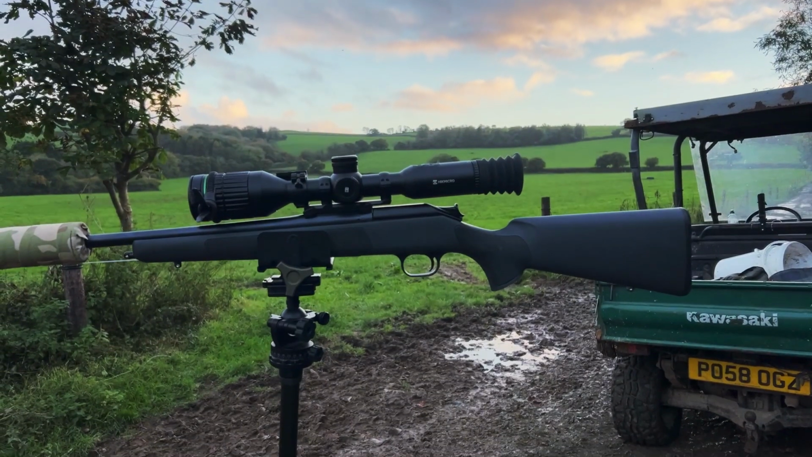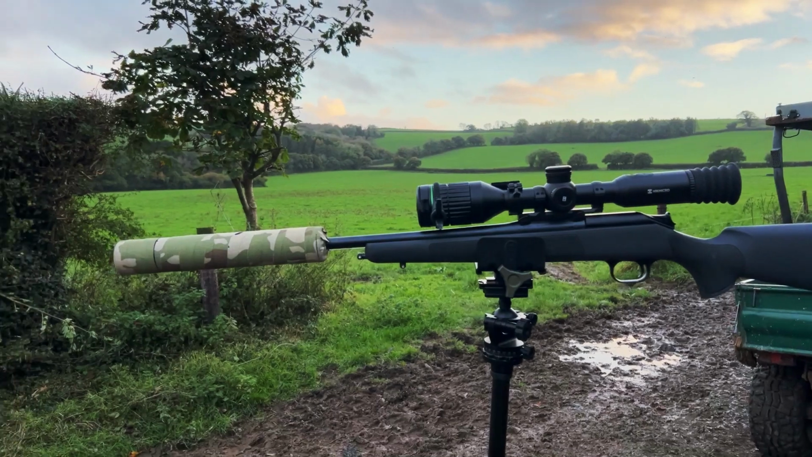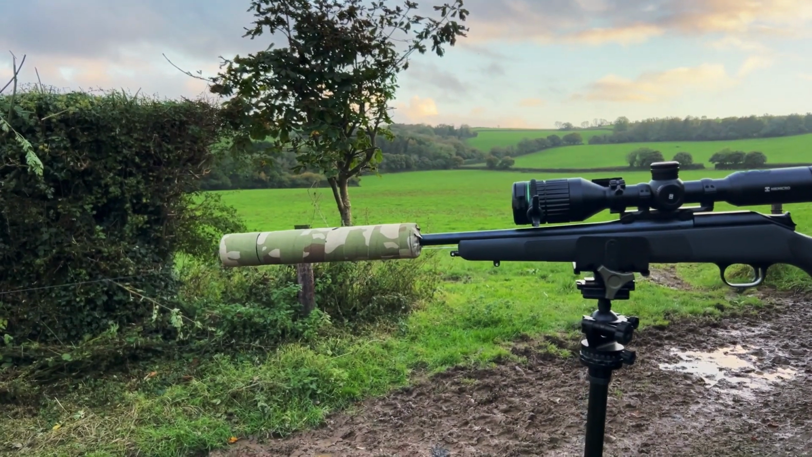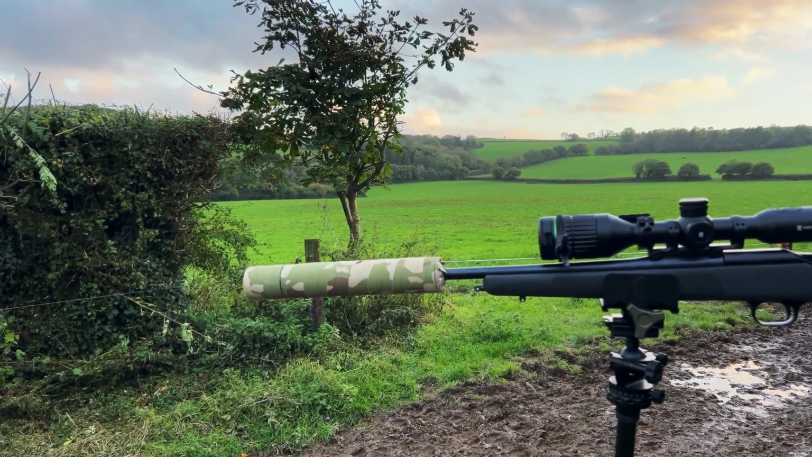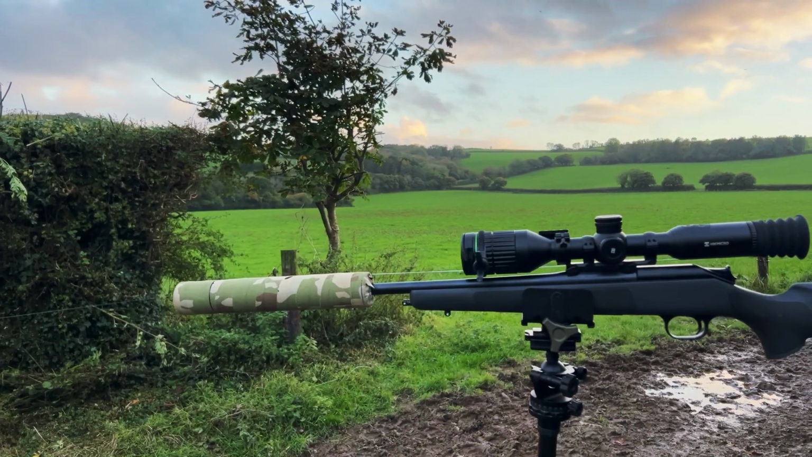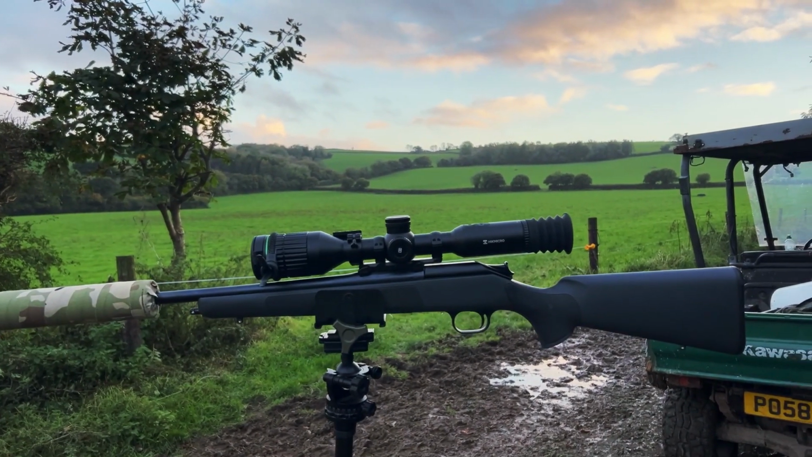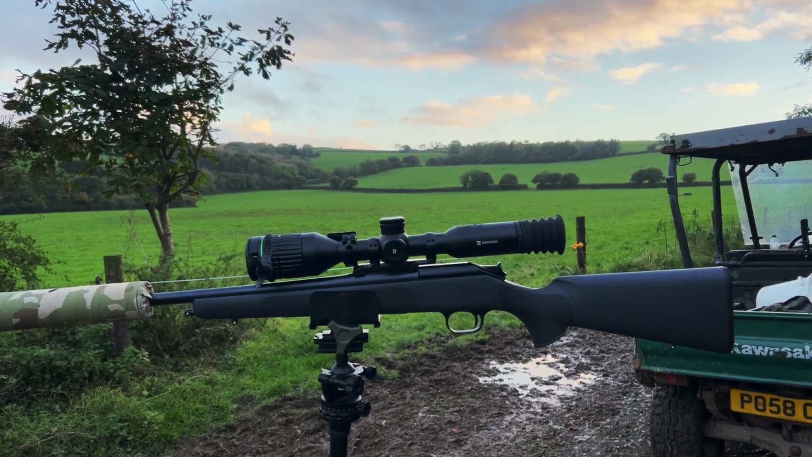So back again, got the Blaser R93 in .243 out. We were suffering a lot of problems with glare off the moderator when we were in infrared, so we taped up the moderator. It's cut it down a little bit, but it's still not ideal, so I'm wanting to get some screws. We're just going to raise the scope rings a little, see if we can just bring that up above.